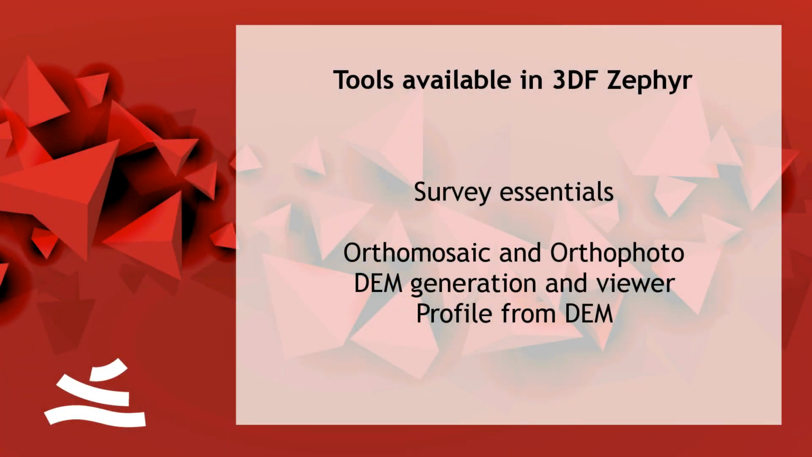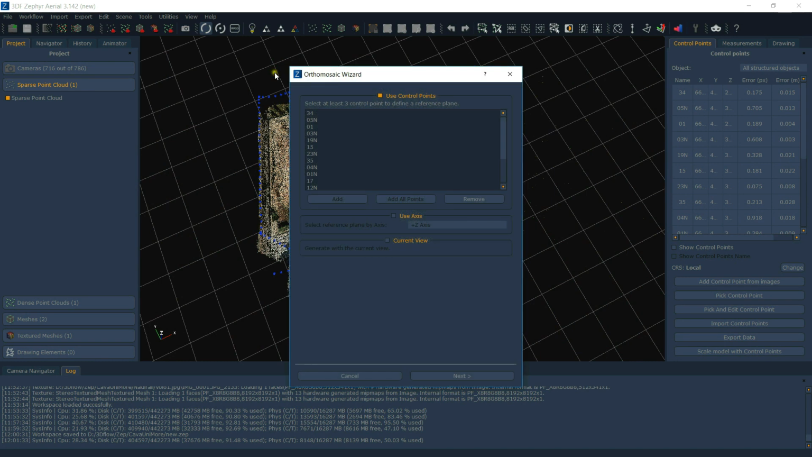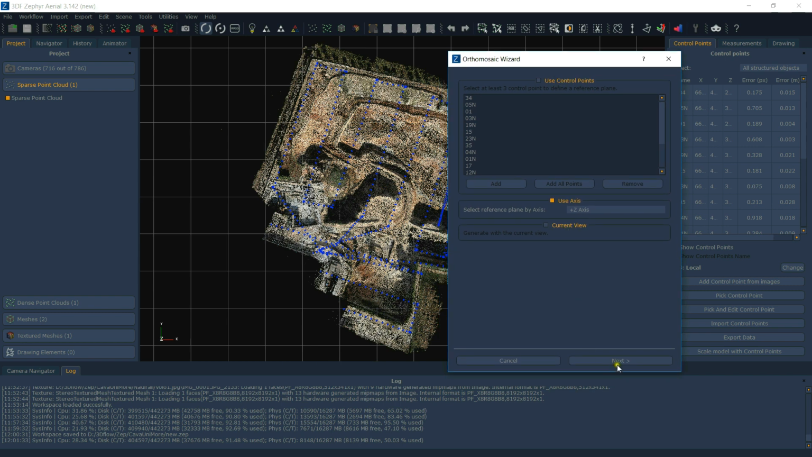Survey essentials. So, orthomosaic and orthophoto. Very easy to generate. You can generate it via control points, or by axis, or by current view. So, this is an orthomosaic. These are very similar between orthomosaic and orthophoto.